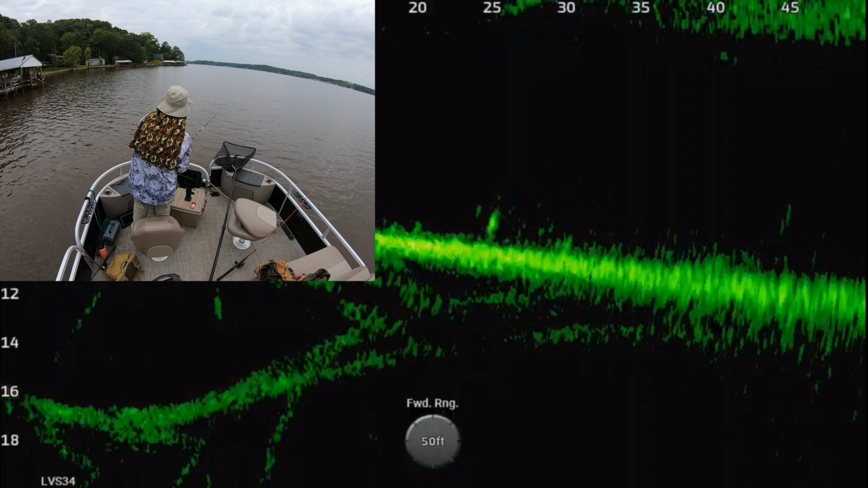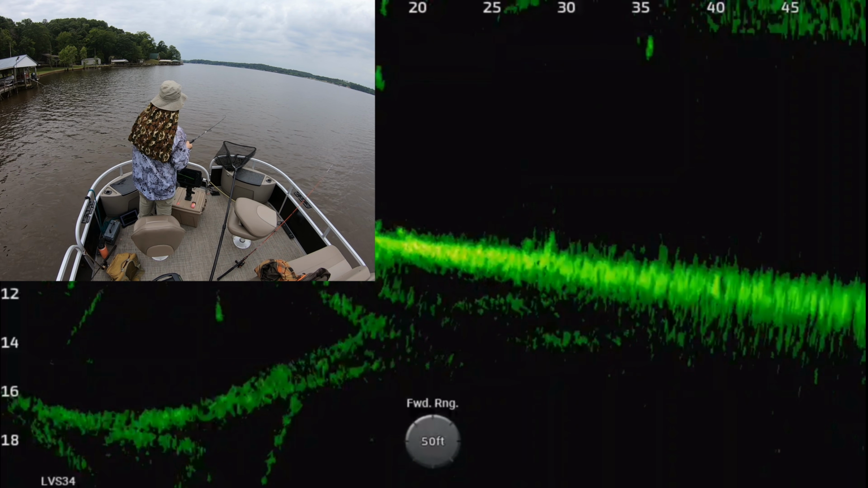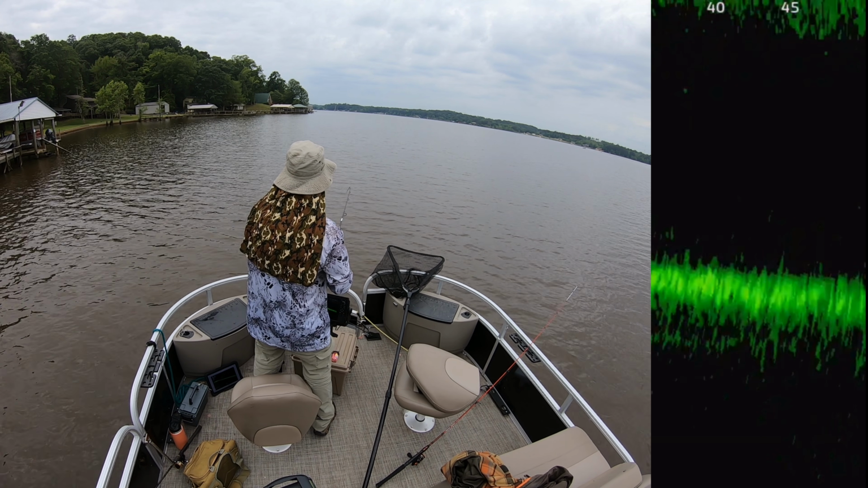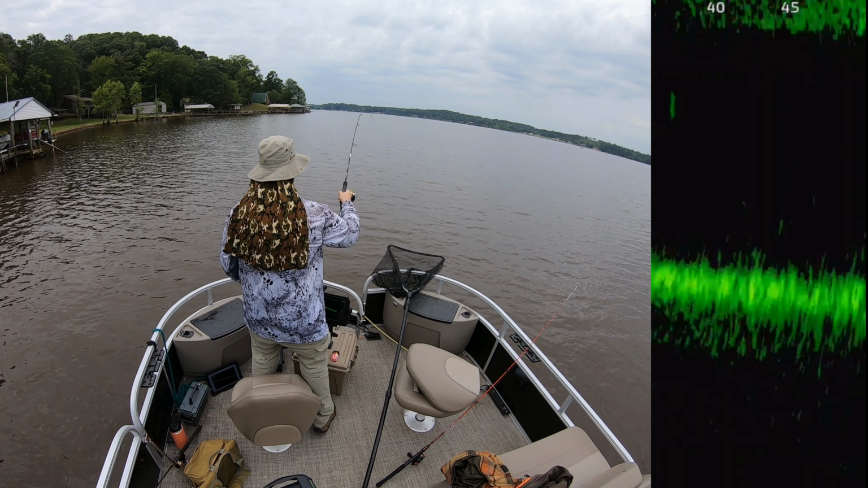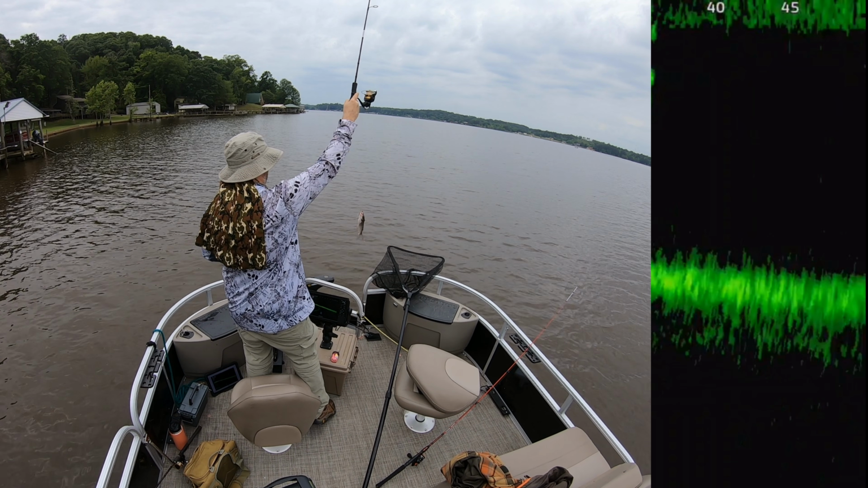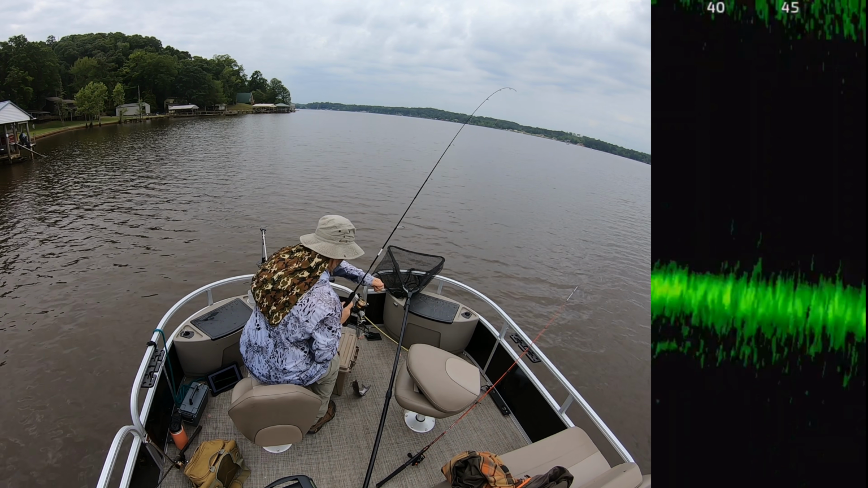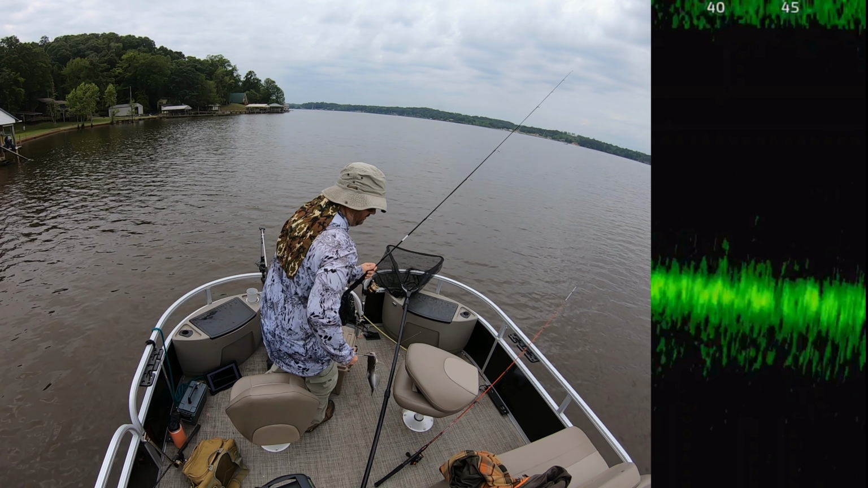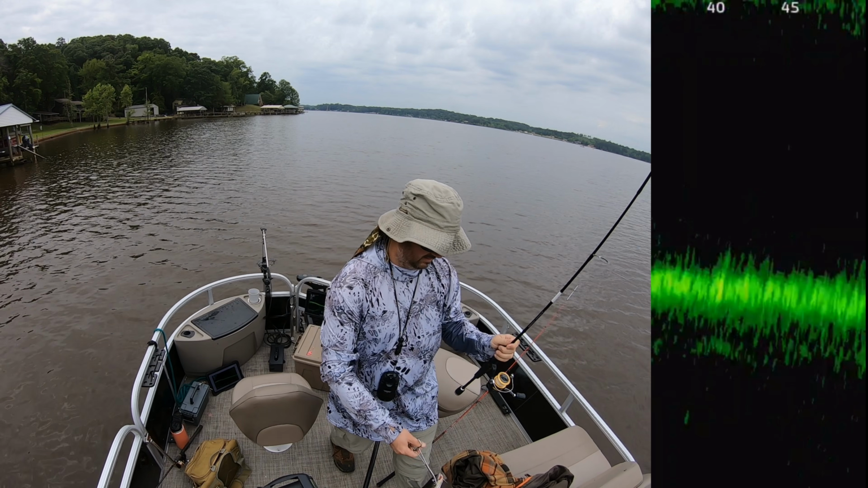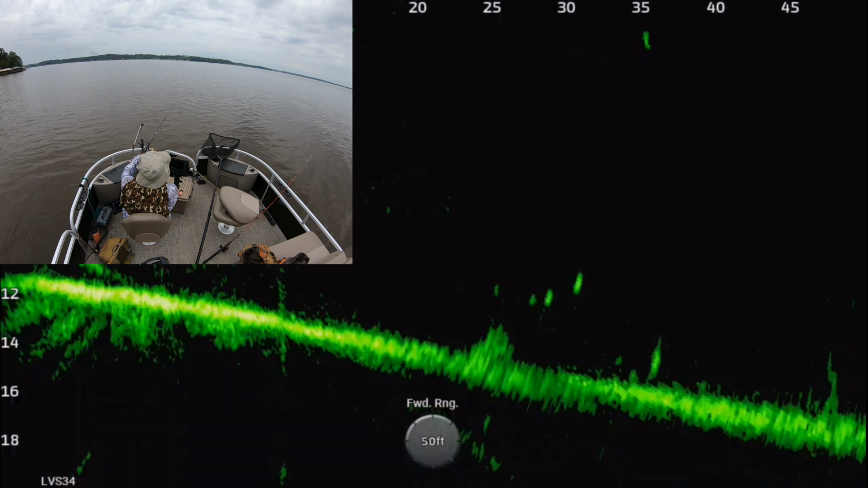I thought that might have been a crappie bed. That's not what that was. And you can see me fighting this thing in right now, and it's not fighting like a crappie. That was a little school of blue cats right there, and I figured it out. Yeah, there he is. I eat those too, but that's not what I was out here after. But I kept this one. It was a little school of them. I pitched over there and got a few more, but they were all tiny. Aside from that, this was probably the biggest one in that bunch.